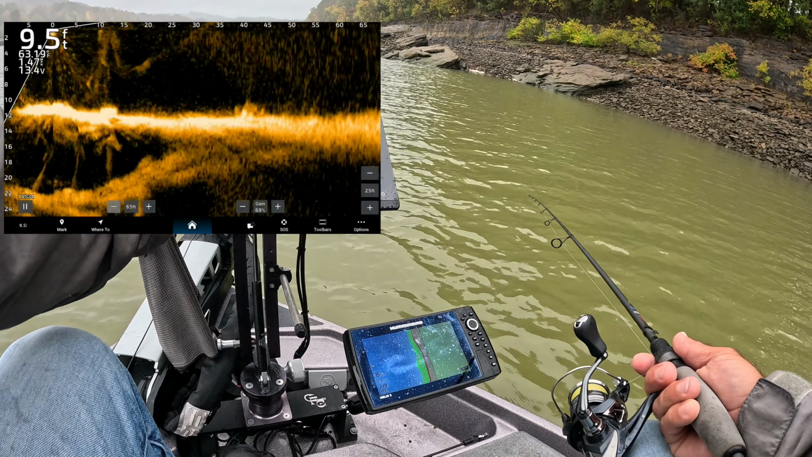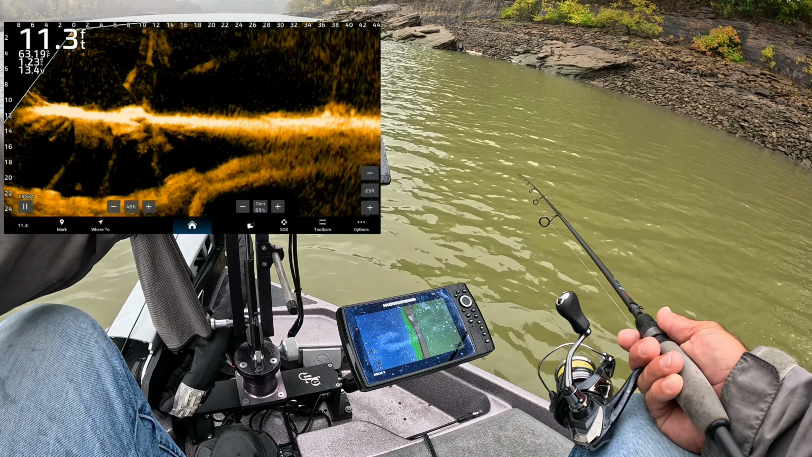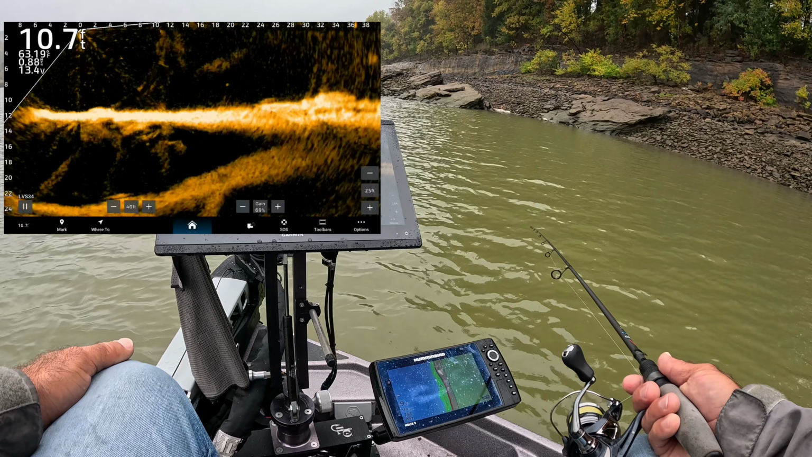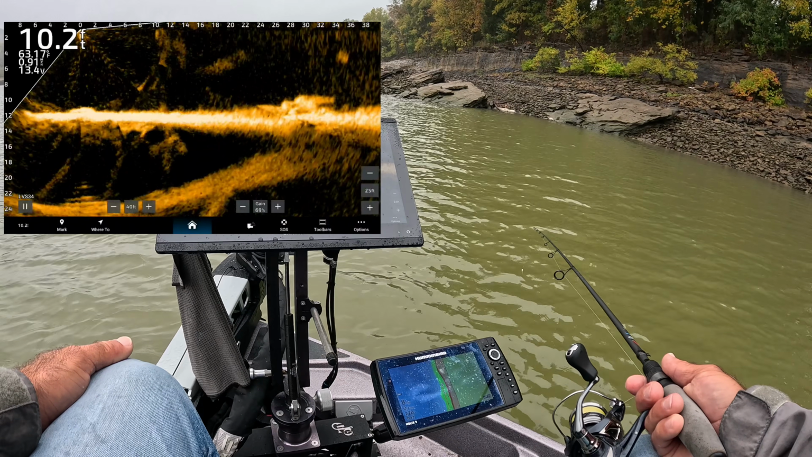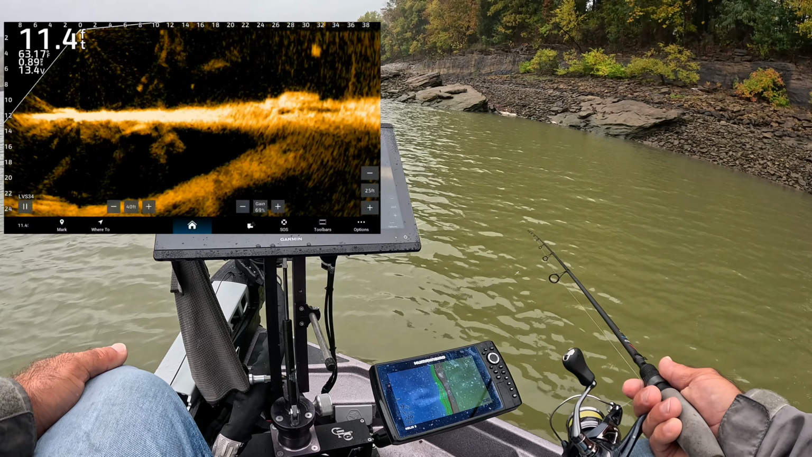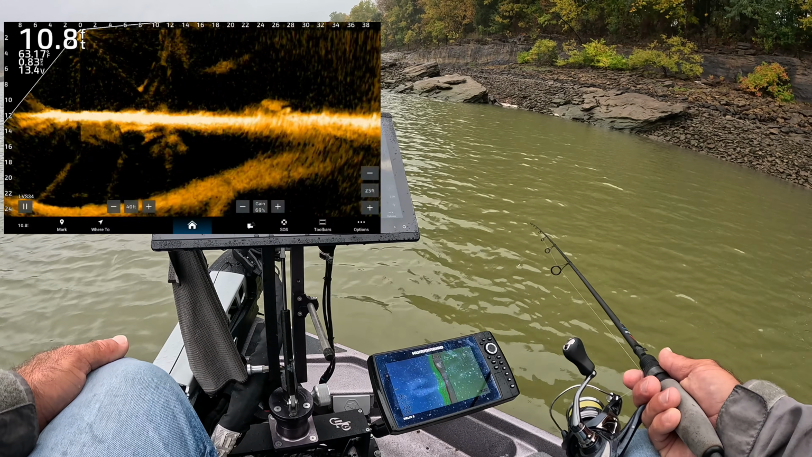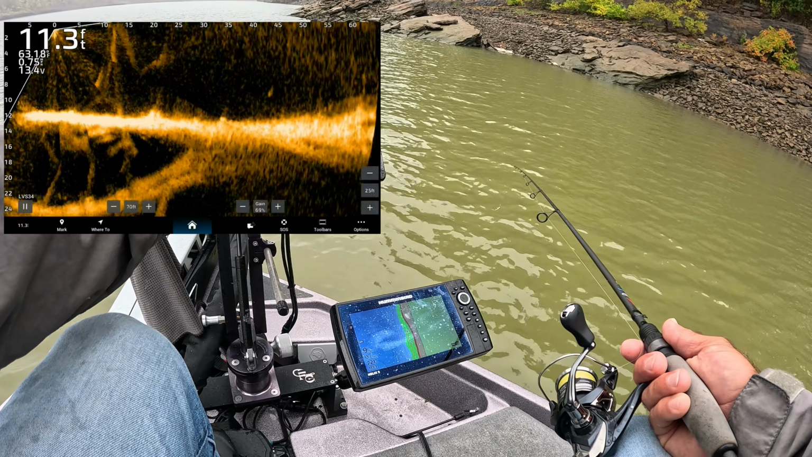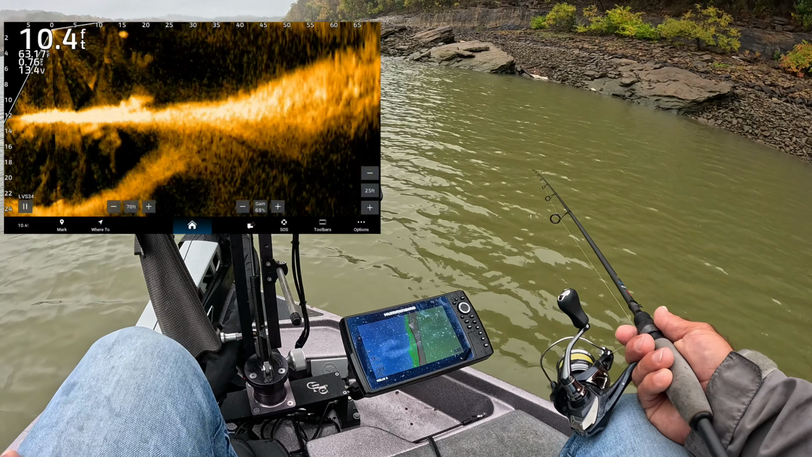Let's take a look at this right here at about 40 foot out. Now this looks more like rocks on the bottom. Rocks will put off a hard return with separation, and it looks like fish a lot of times.